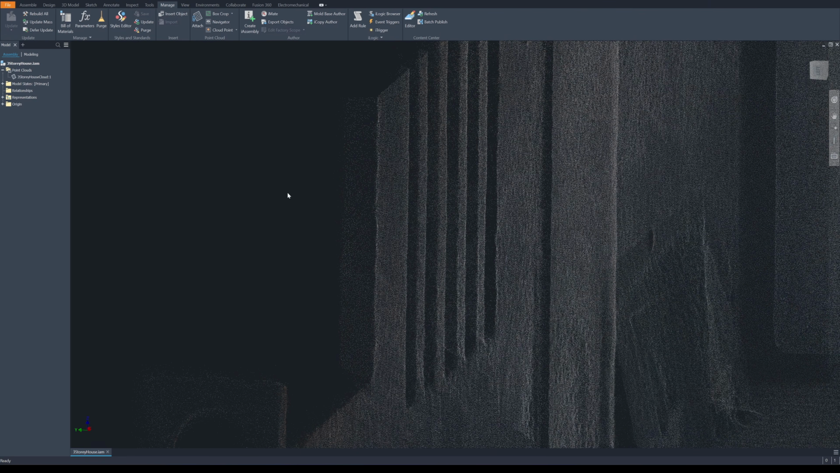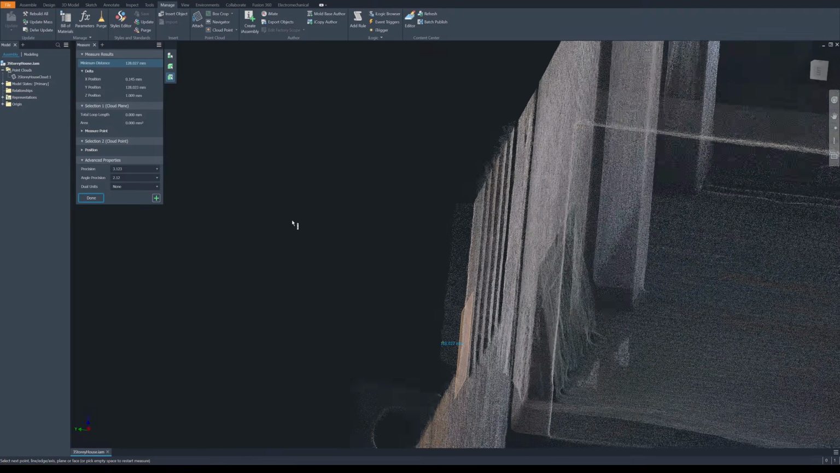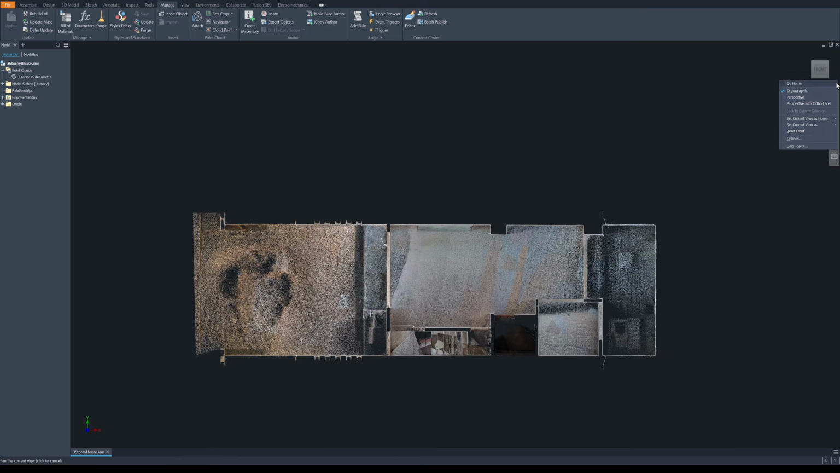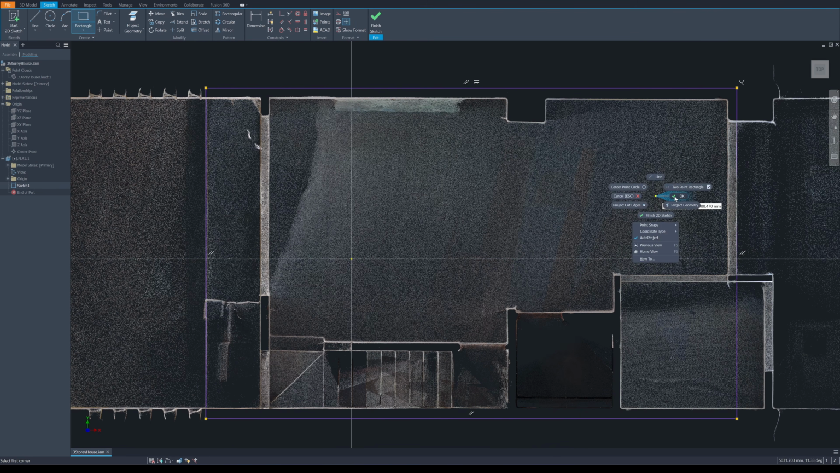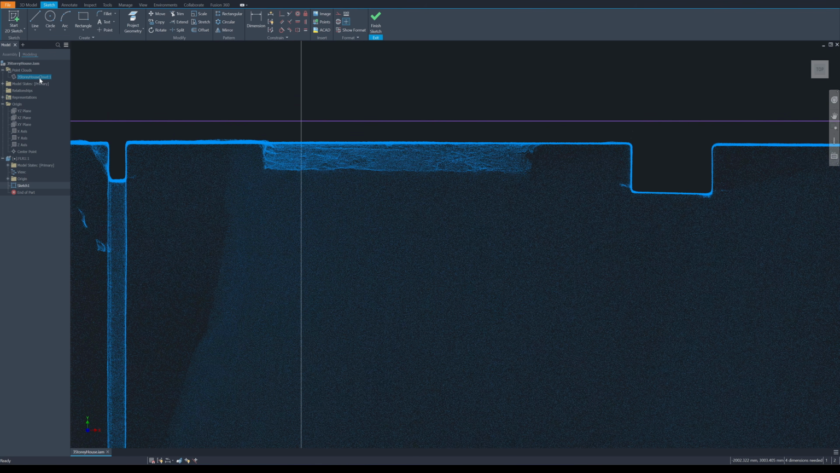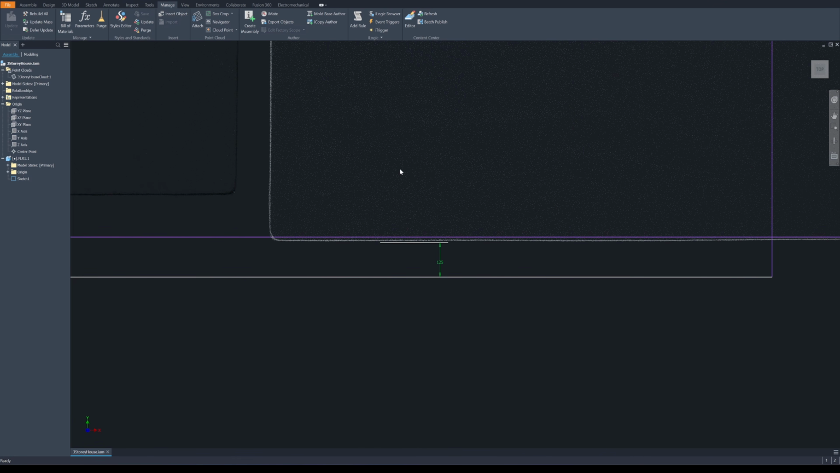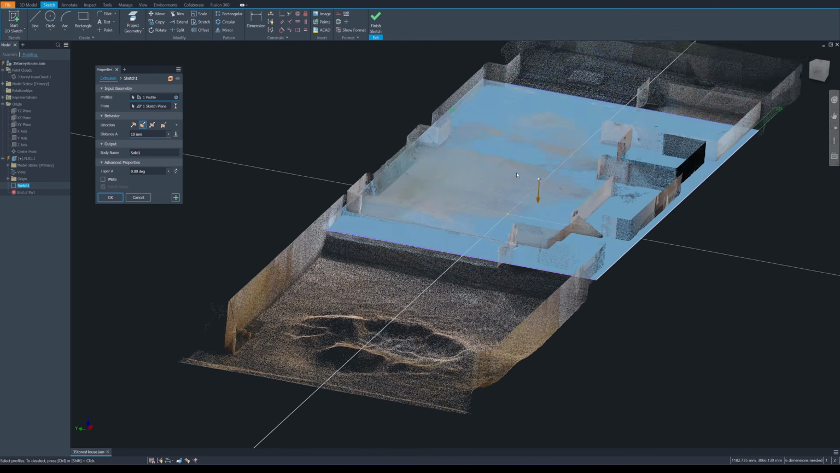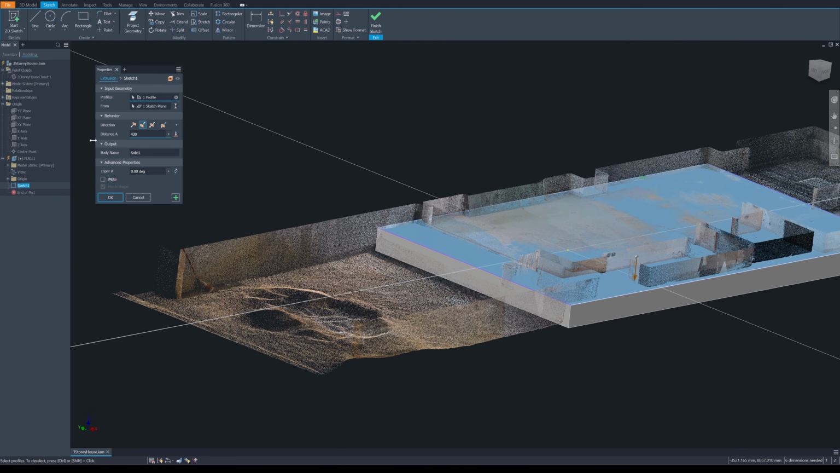Since I only scanned the inside of the boundary wall, I need to measure the wall thickness right at this spot, and it reached 125 millimeters. I'm starting by drawing a rectangle for the ground floor, then adding an offset to account for the thickness of the boundary wall. The offset value is 125 millimeters. Then I use the extrude command to pull it down to about the level of the parking ground.